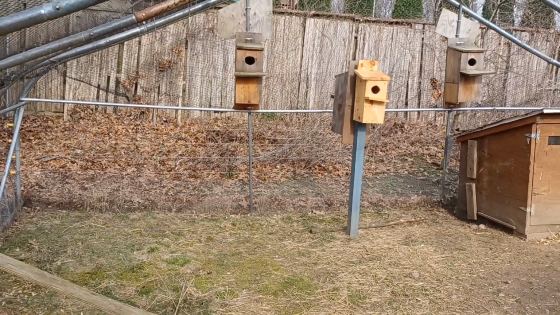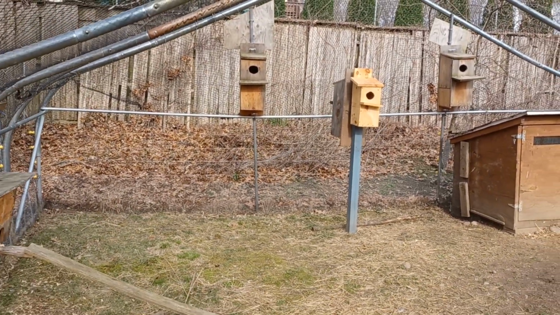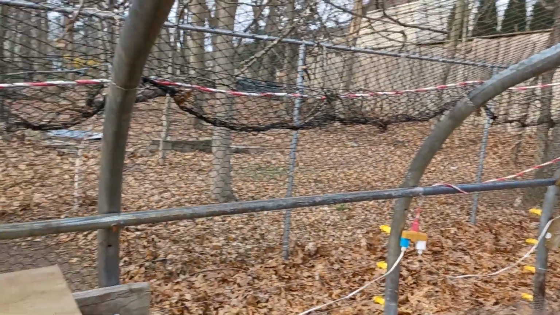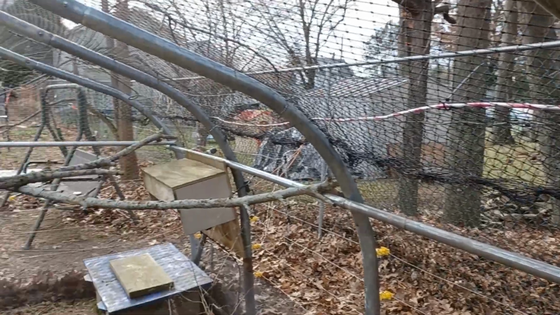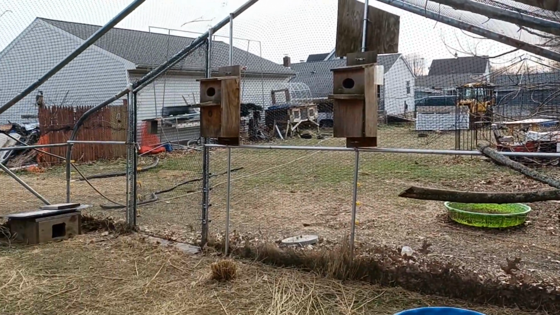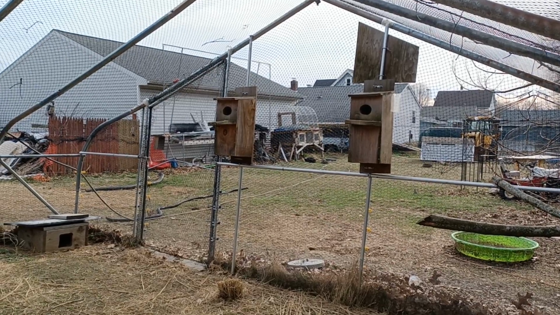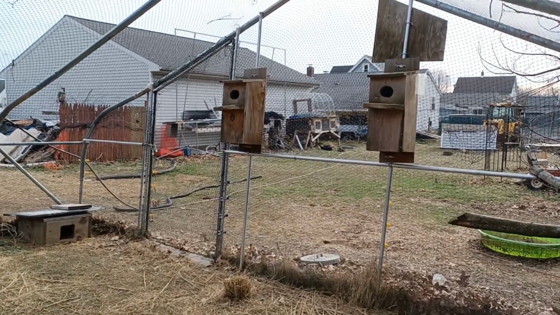And again, this year, well, that's the first time that someone's used that box. But the top left, no one's ever used. And these two here have been used in the past. So that makes now only one box never been used.